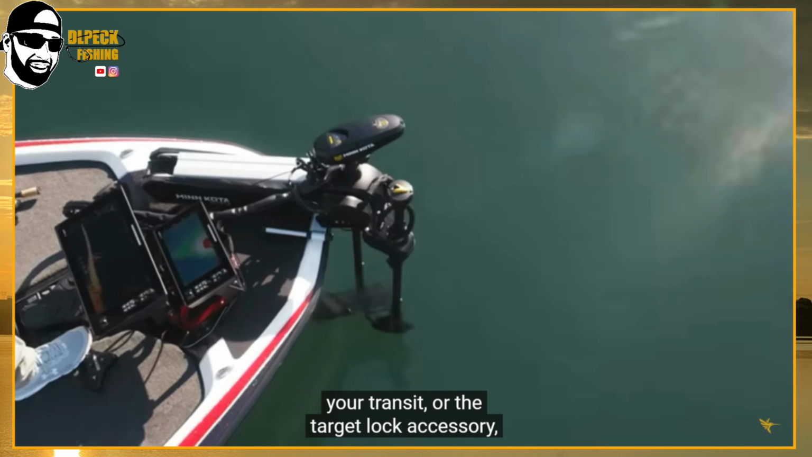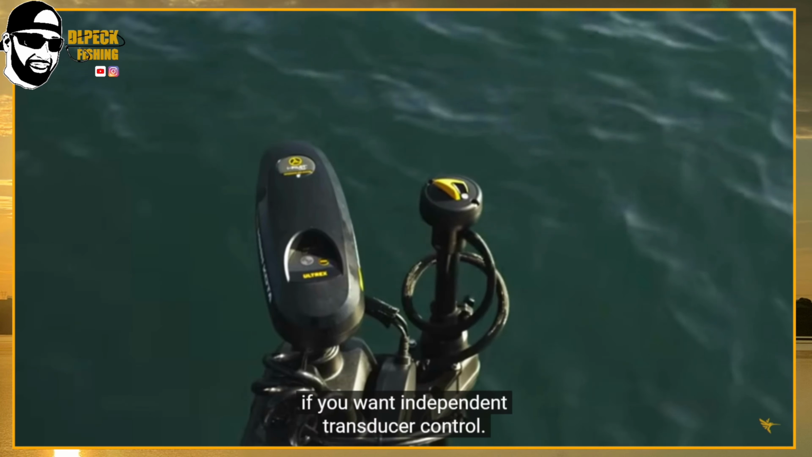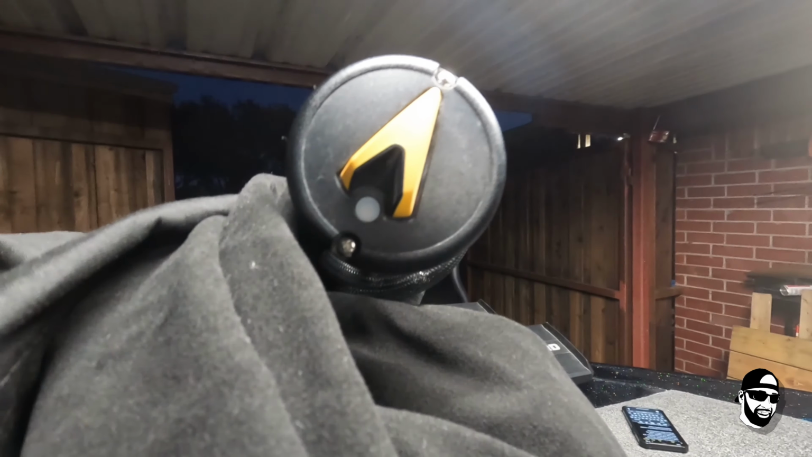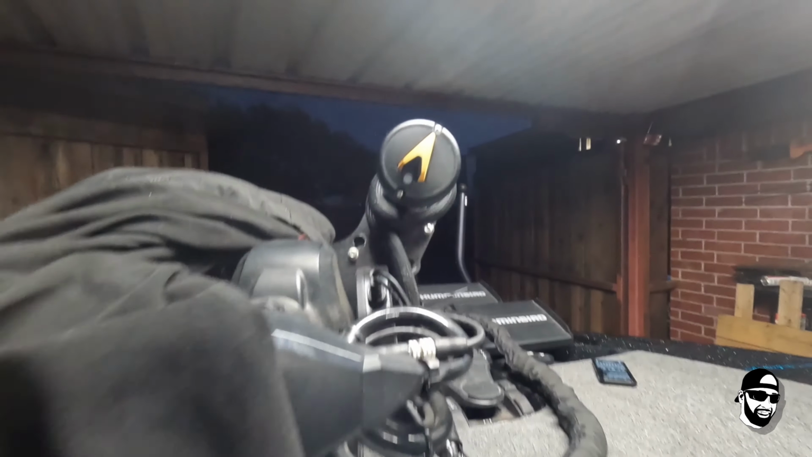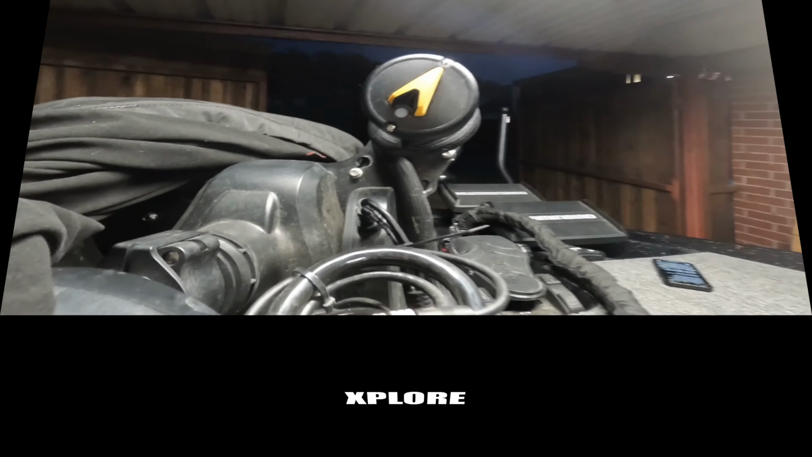Now let's get into Target Lock. Humminbird definitely put this curiosity to bed, and it appears that Target Lock is compatible with MEGA Live 2. That's definitely a win for Target Lock owners. And now they'll be able to control their MEGA Live 2 on a separate pole mount outside of their trolling motor.